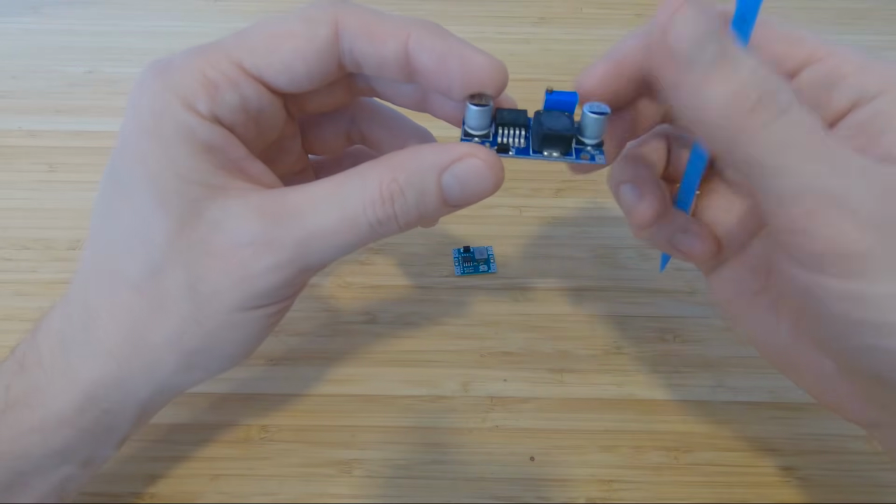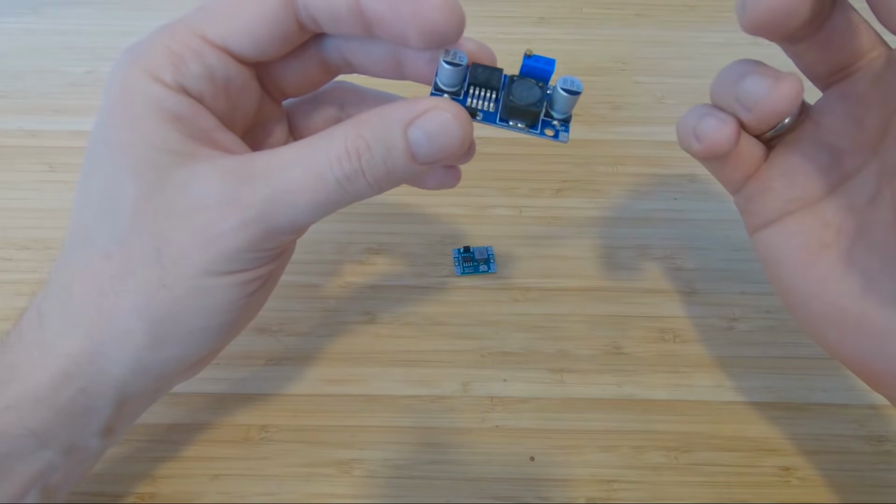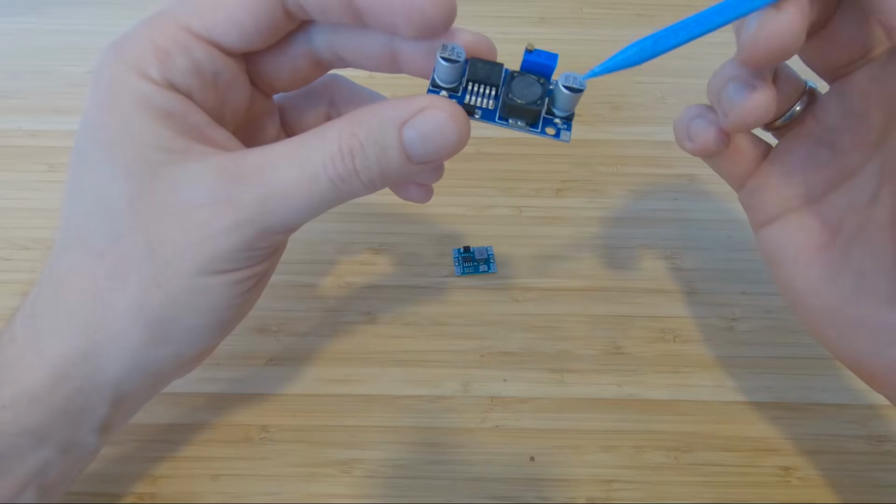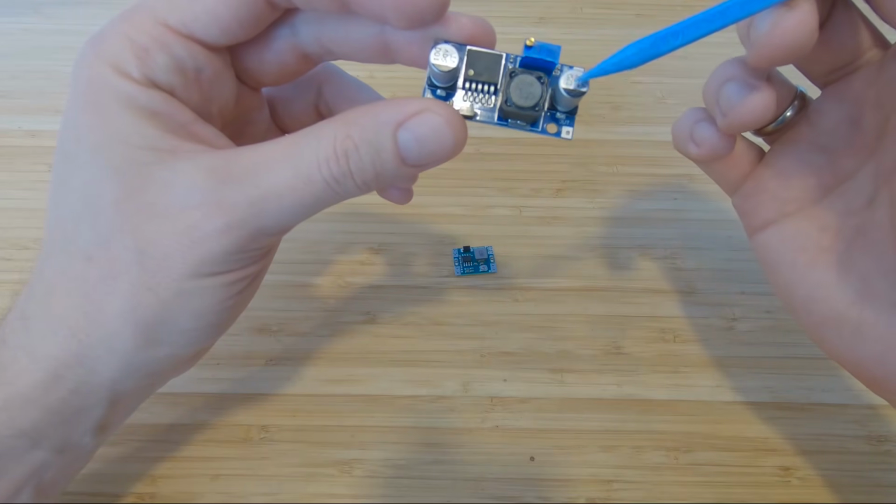But the LM2596 would be better, even though it has the capacitors on the input and on the output side.